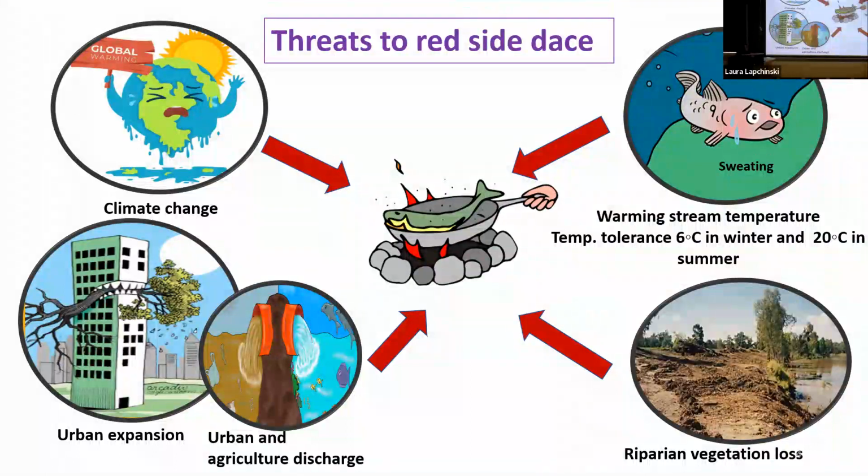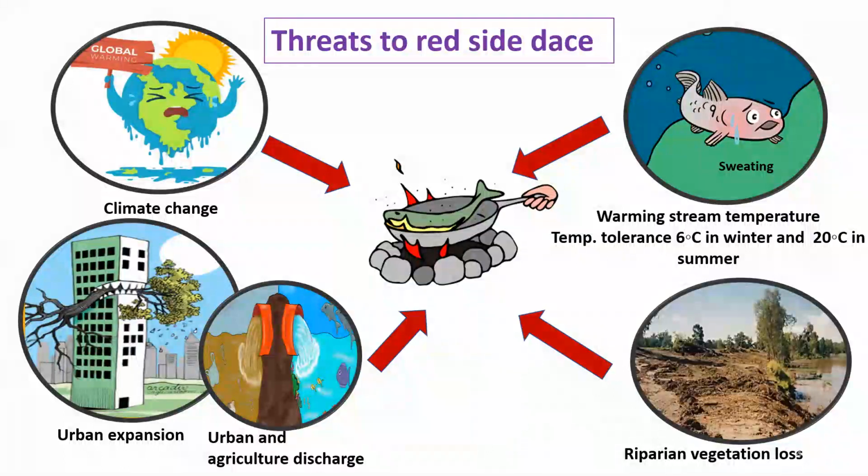Critical thermal max is different than thermal tolerance, I would say. The CT max is the highest point where the rayside dace can survive. It is the limit, but the thermal tolerance is around 6 to 20 degrees. Okay, so thermal tolerance isn't lethal then, right? Is that what I'm getting at? Yeah. Okay, perfect. Thanks.